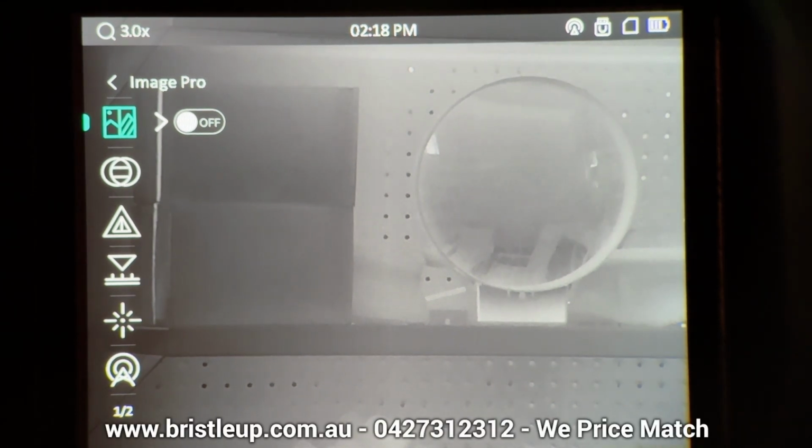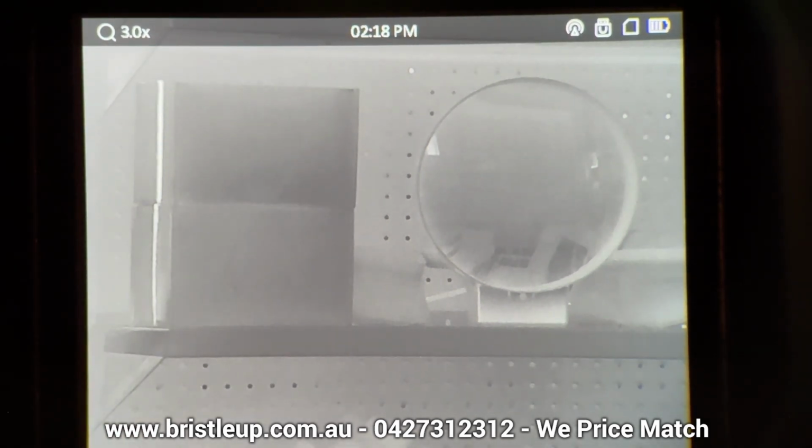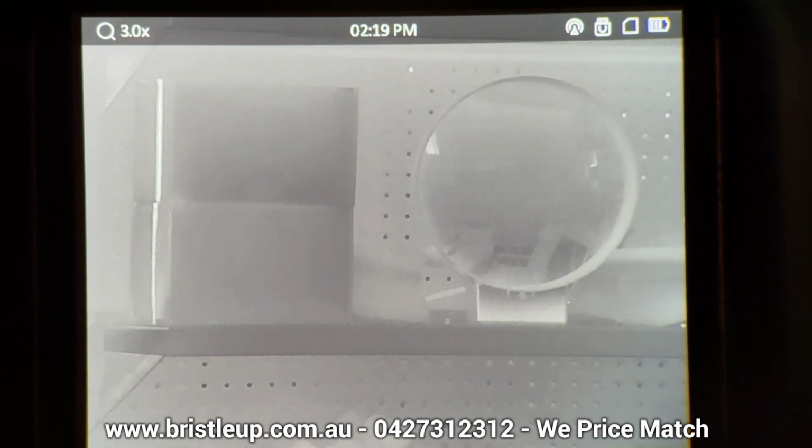So now we're back at one of the main menus. So we want to press and hold again, and that'll take us back to the previous menu, and then press and hold again to close the menu down completely. So this will be the same menu system across the majority of thermals and night vision from Hikmicro. The only difference would be scopes have additional features that you can access, but monoculars will all use a very similar menu system to this. So that's a good thing at least.